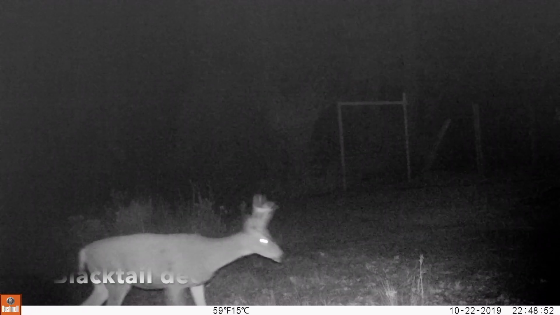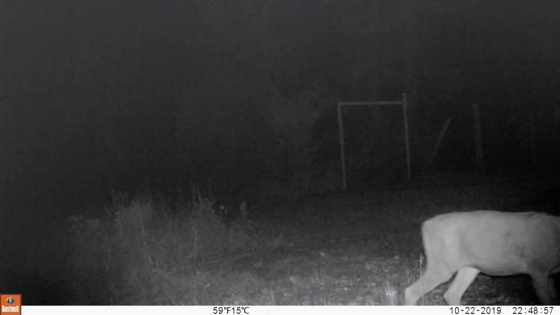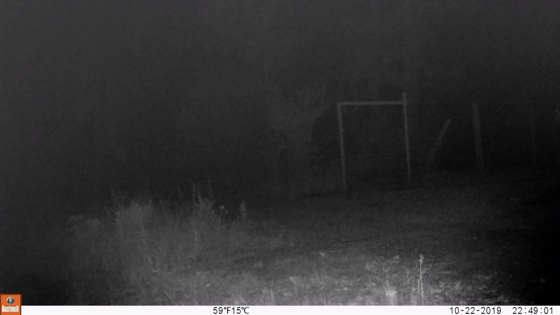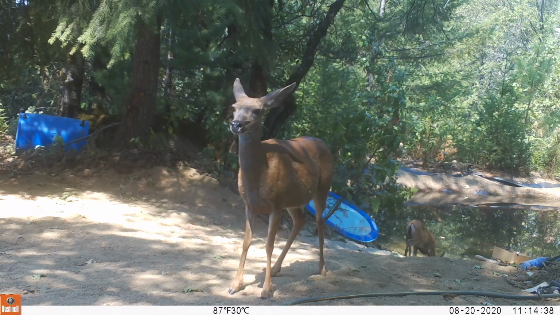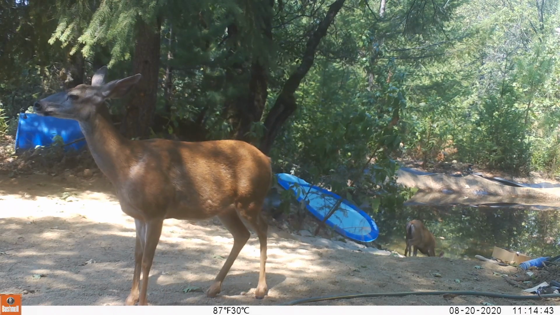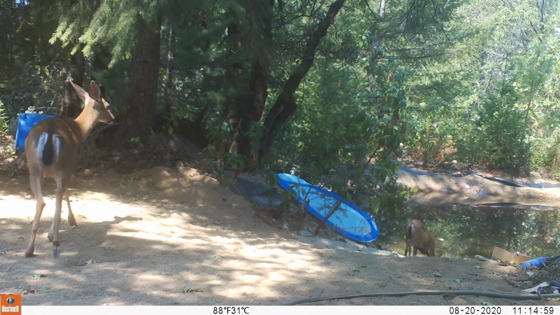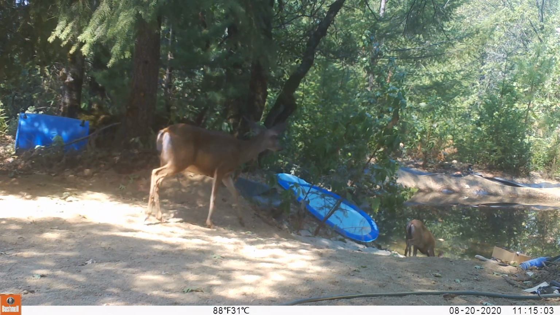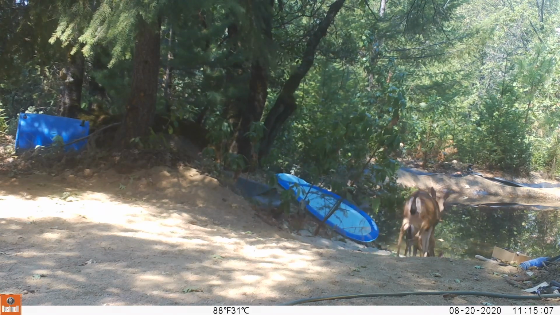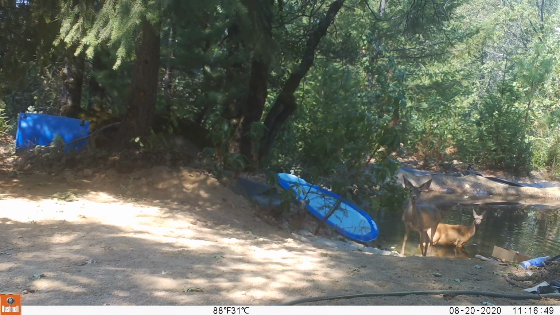Probably more than anything else, we get black-tailed deer. I mean, literally, if I set the camera in certain places, I would get dozens of deer pictures every night. In the summertime, the pond is a favorite place for the does and the yearlings, and the occasional small buck. We don't see a lot of big bucks on the property until the November rut comes around, and then we can see some real big ones, which I've got one coming up here in a little bit. That's probably the biggest buck I've seen on my property.